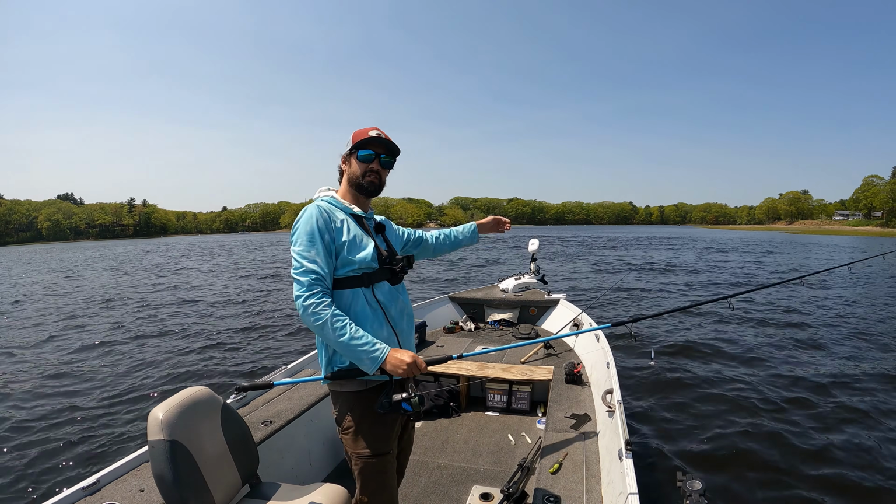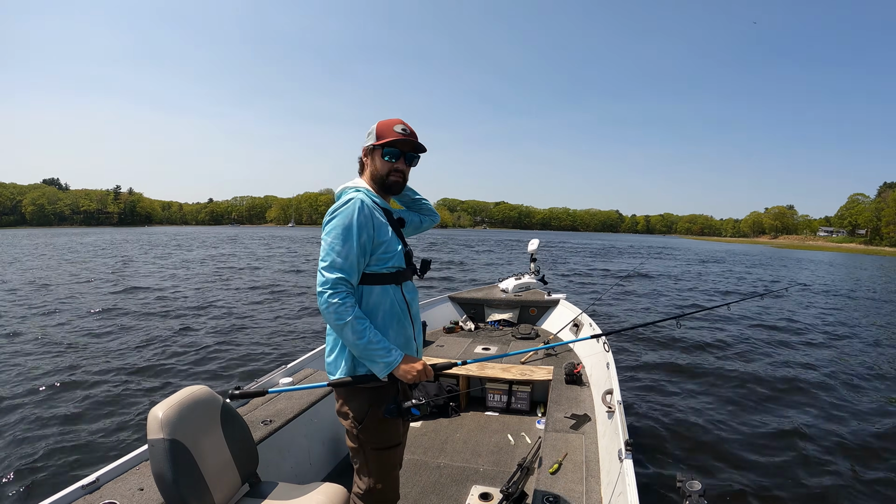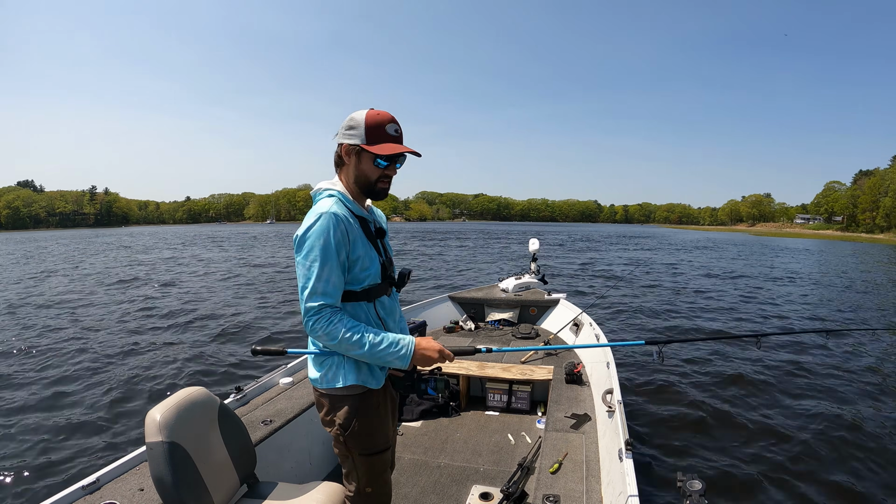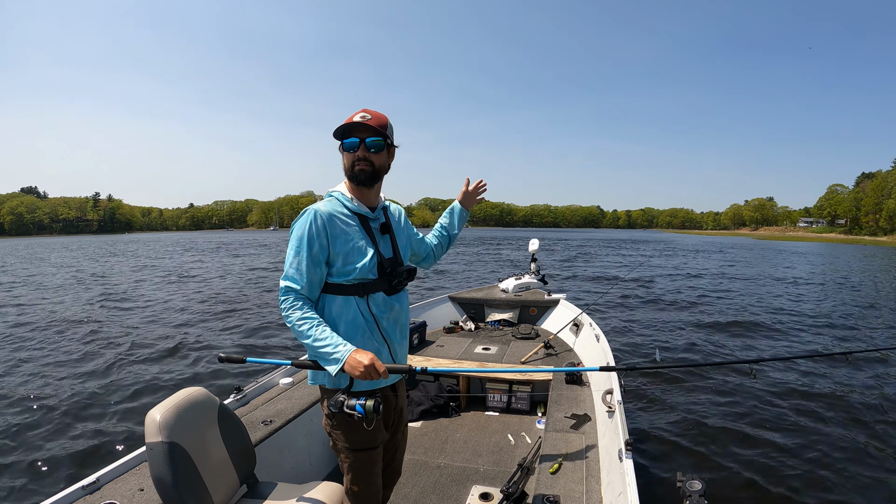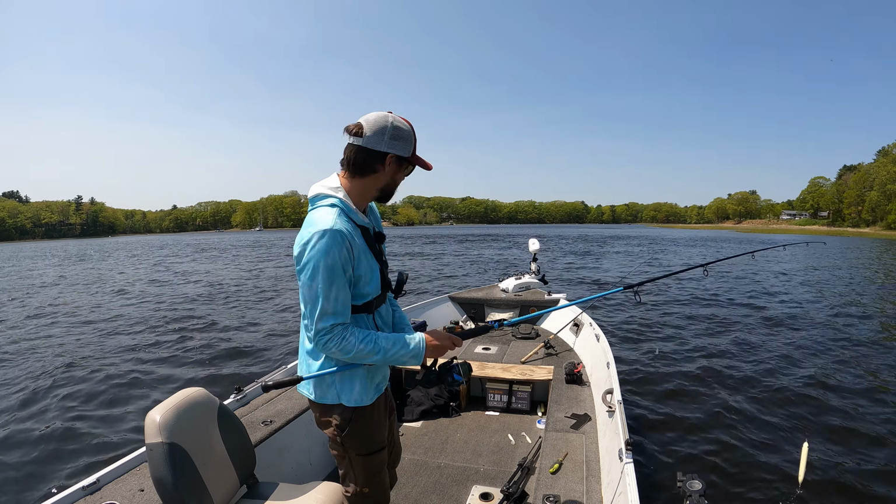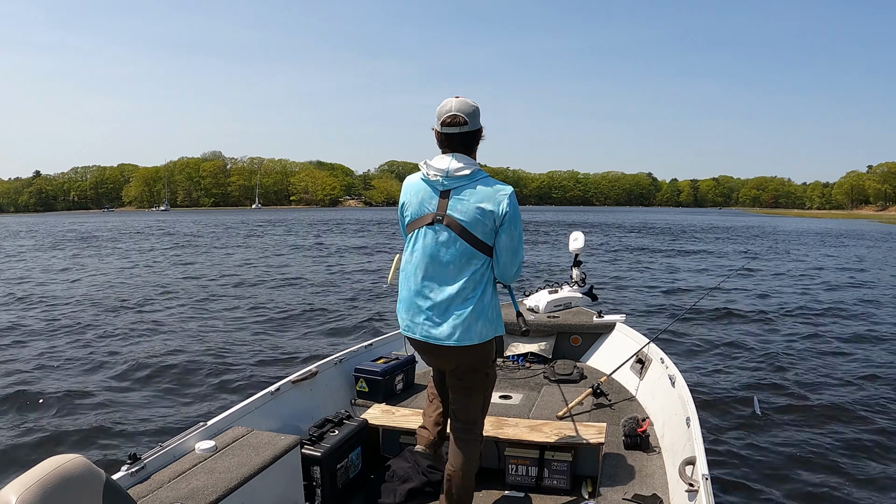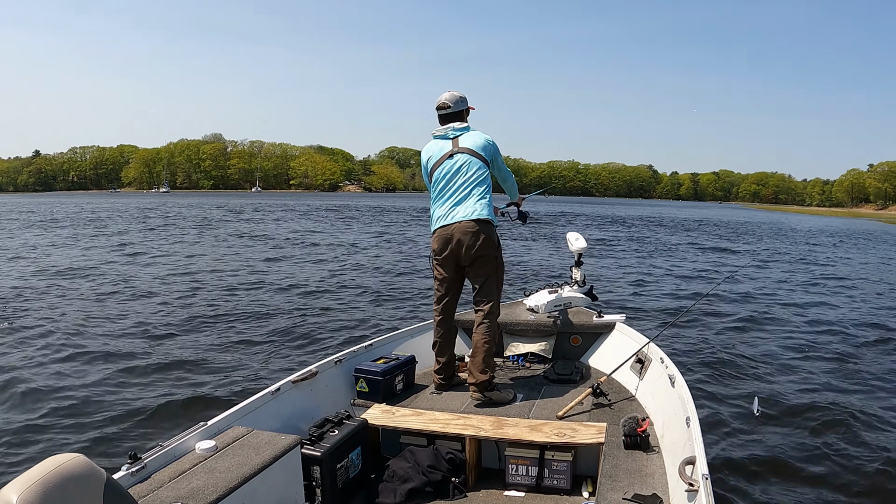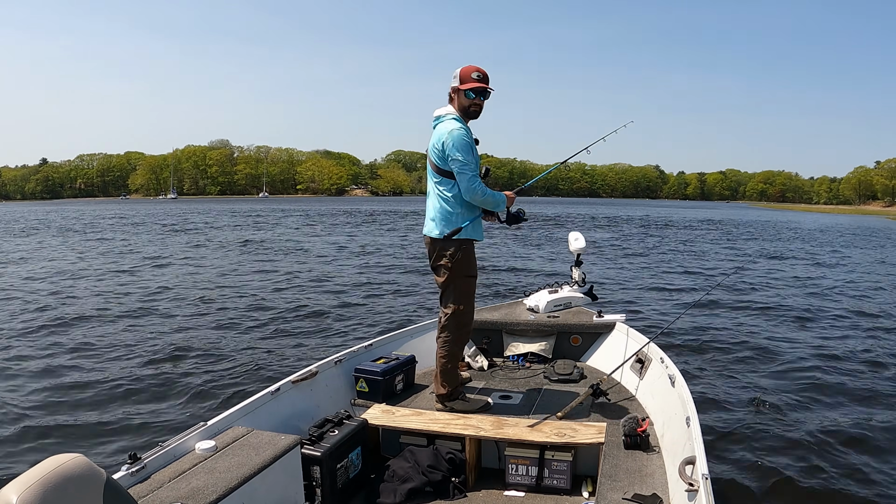Well, welcome back to the channel, folks. We're out on the Saco River here in Biddeford, Maine, and we're marking a lot of fish. We have an outgoing tide. We're right at the very, very top of high tide going out. So, never been here before. I do have some insider knowledge, but not a ton. And we're looking for the big stripers.